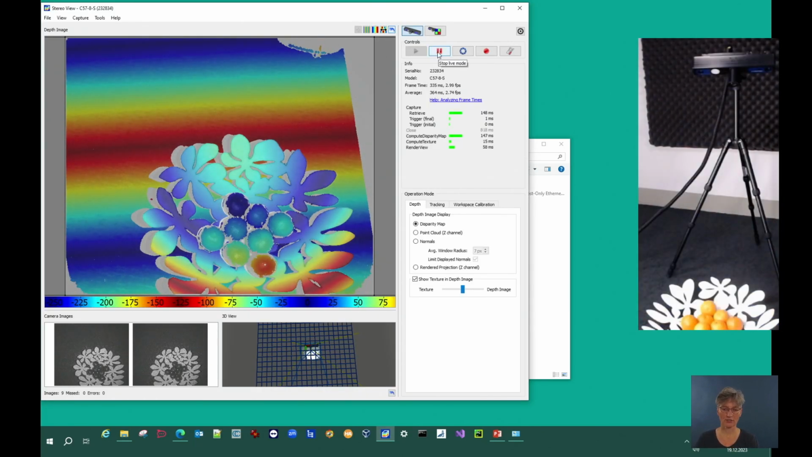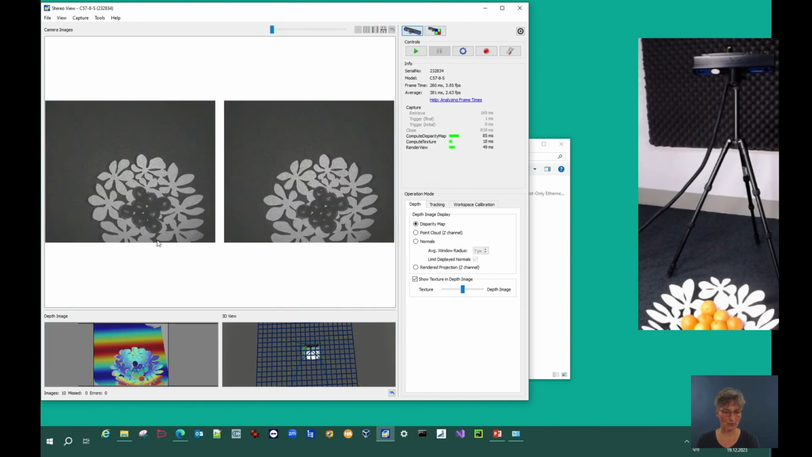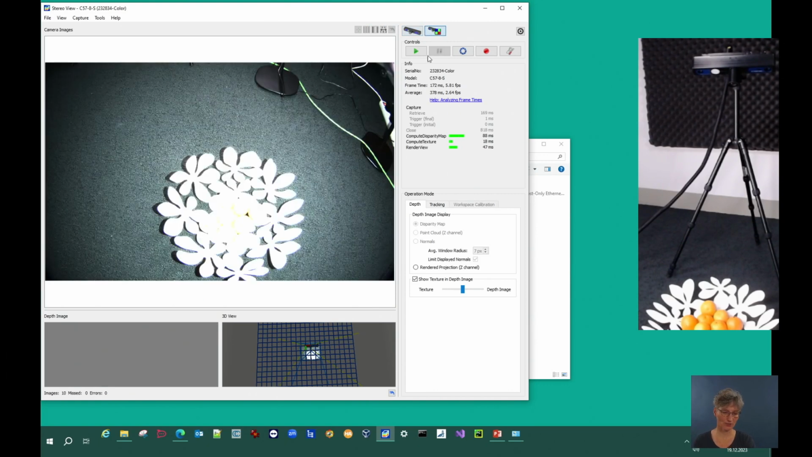So I just stop the acquisition and show you what you see here. Here is the control area. You can start live mode. You can do a snapshot, and this is to open the parameters. We get there later. Here you can select whether you have a look at the color camera or you look into the stereo camera. So we start with the camera images, for example. Here is what the stereo camera sees. This is what the color camera sees.